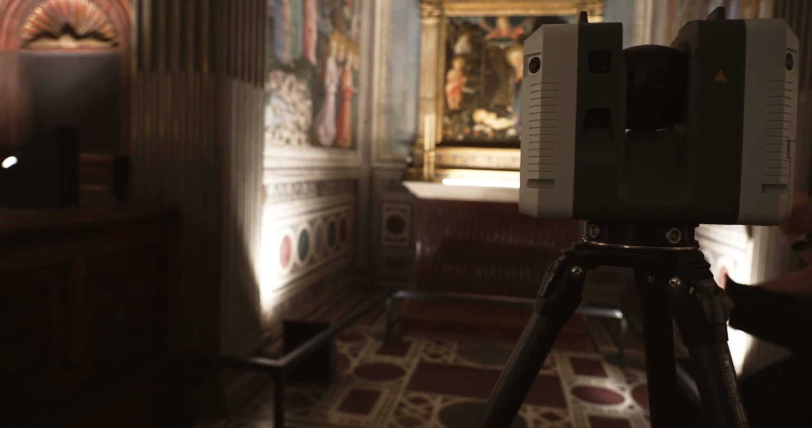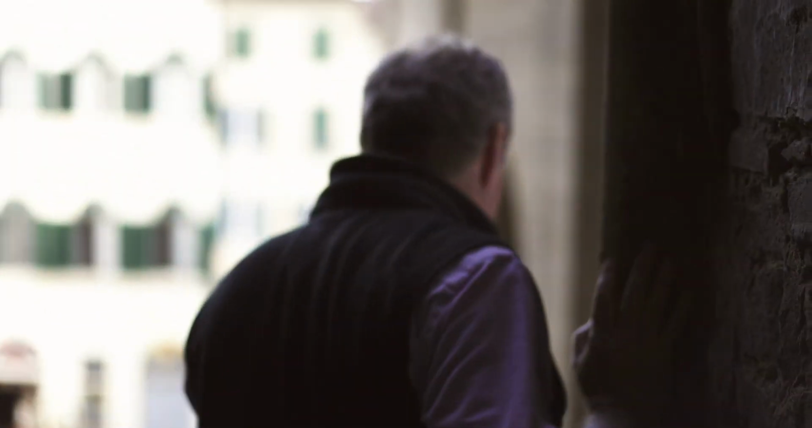So what we're going to try and do back in our lab is use these scans to reposition those sections of the wall that were moved in order to create a new little alcove in the chapel in order to refit the room so you can see how those paintings were supposed to be seen when they were originally finished. The scanner itself is quite simple to use. I'm always trying to get into corners.